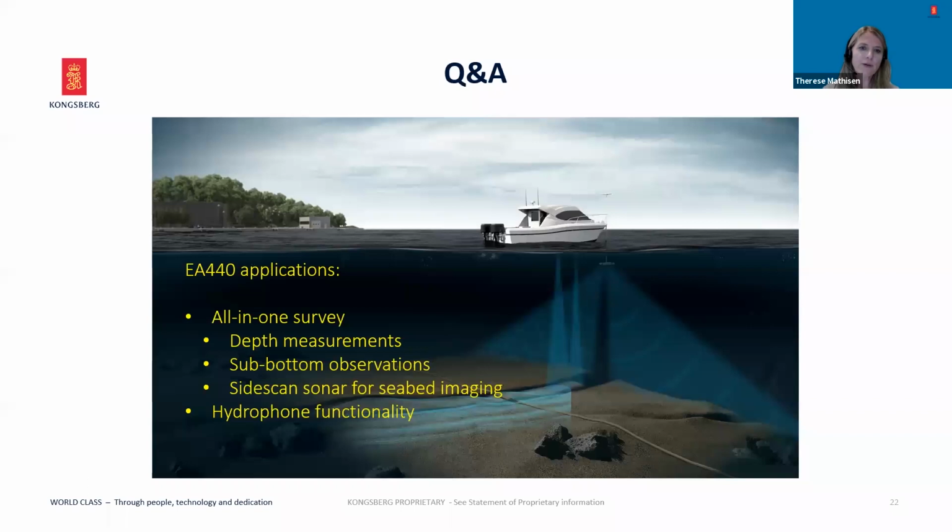Then there is a question about using this for UXO survey. For UXO, unexploded objects partly buried on the seabed, you could use the sub-bottom functionality of the EA to search for UXO. But depending on depth and penetration, this may be a limitation.